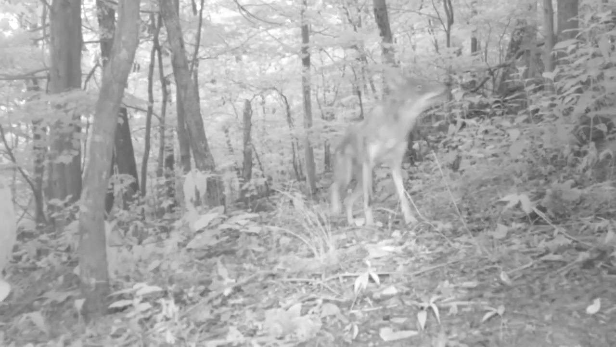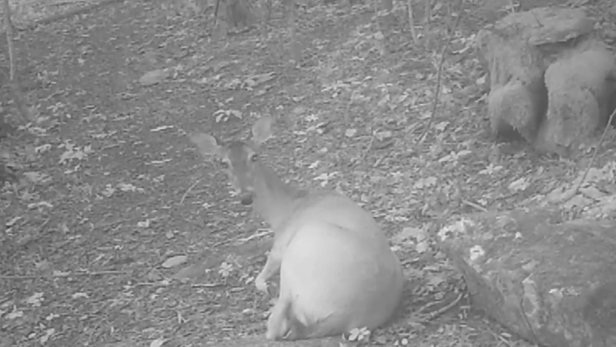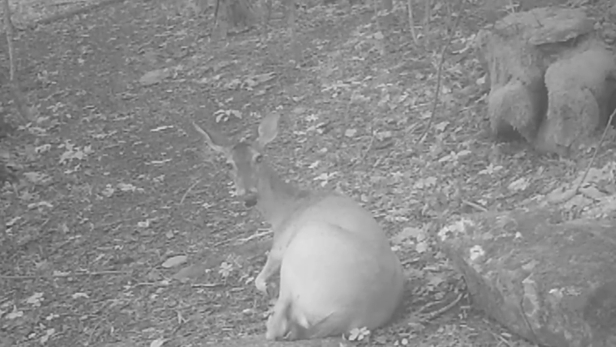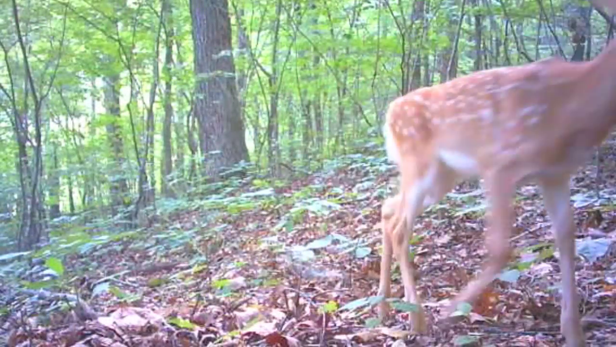But out across the ridge, little animals at dawn, doing their thing. Here's a coyote tracking something. Early in the morning. And the little squirrels, they come out of their dens. They got a nut to find somewhere. And the other animals, a little doe here just resting at dawn. Enjoying the morning. And another day unfolds here on the ridge.